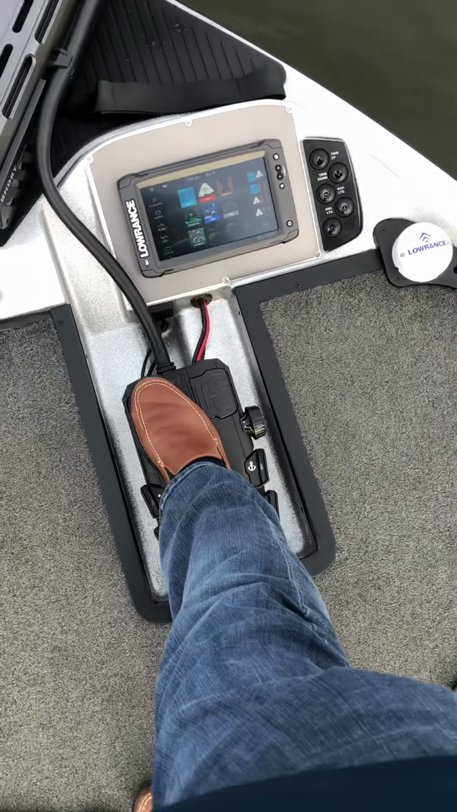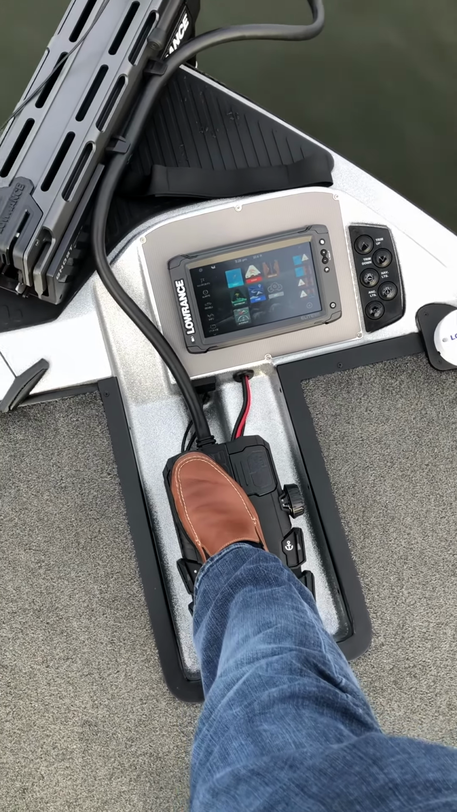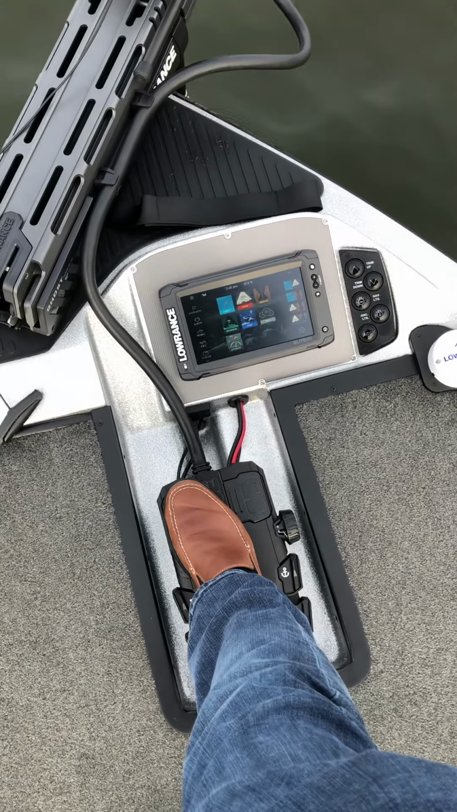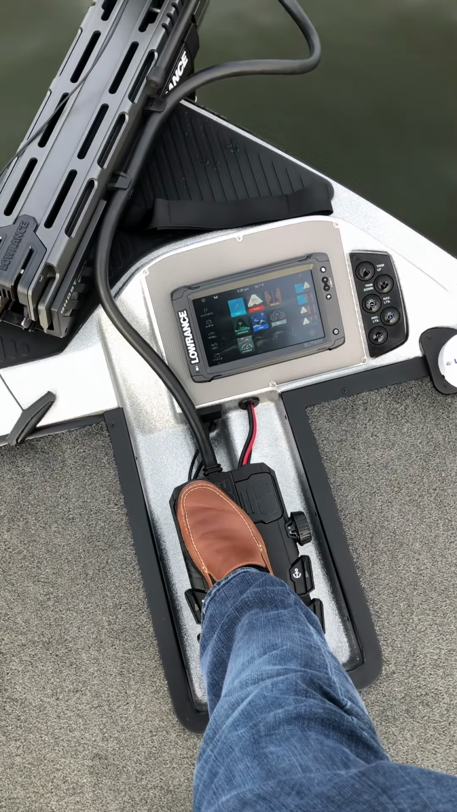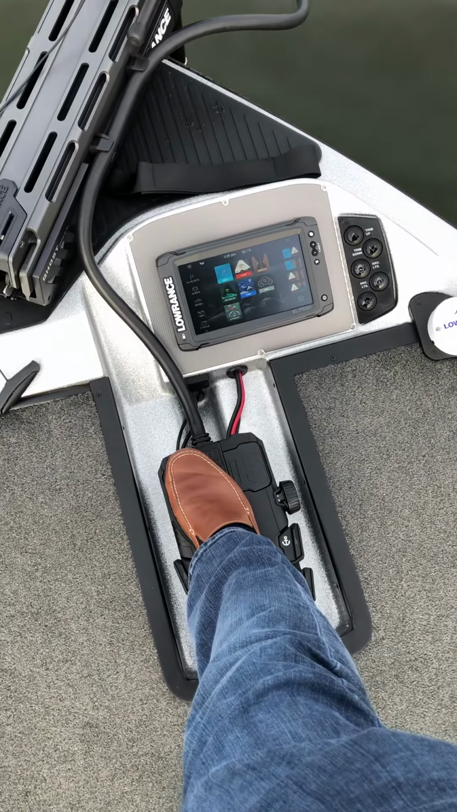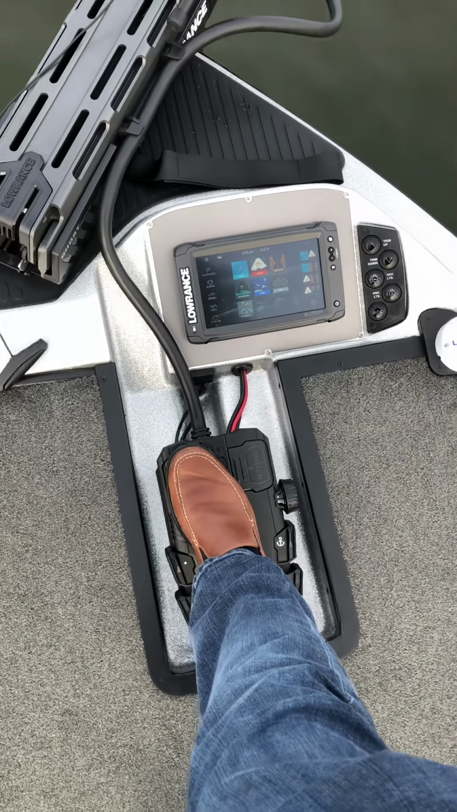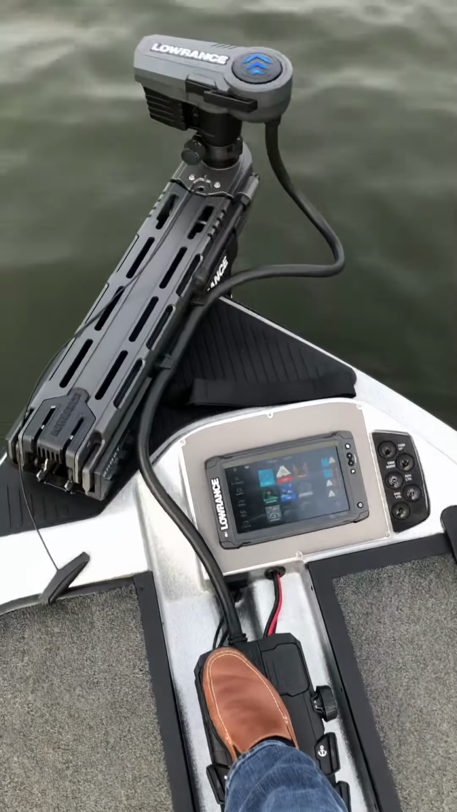This foot pedal does not feel like fly-by-wire. It feels like a cable-driven unit. It's actually smoother than the 4-Trax. I really dig it. I mean, it'll just go. So very good. So far, initial impressions. Yeah, I dig it. I'm happy so far, as long as we get the remote steering thing fixed.